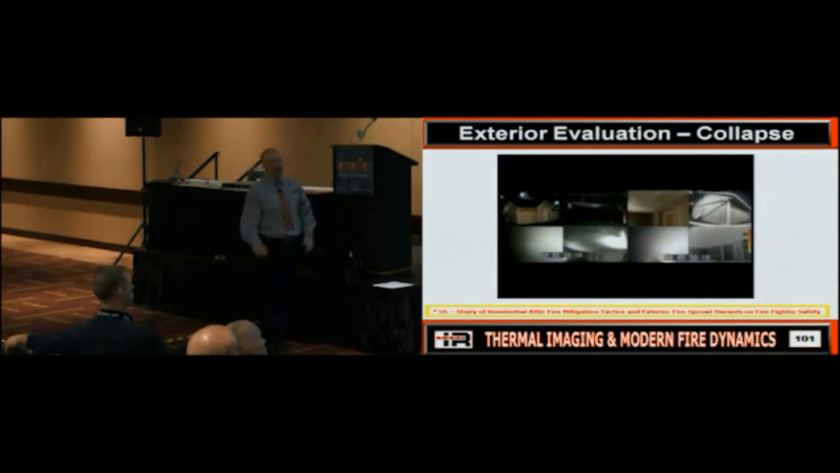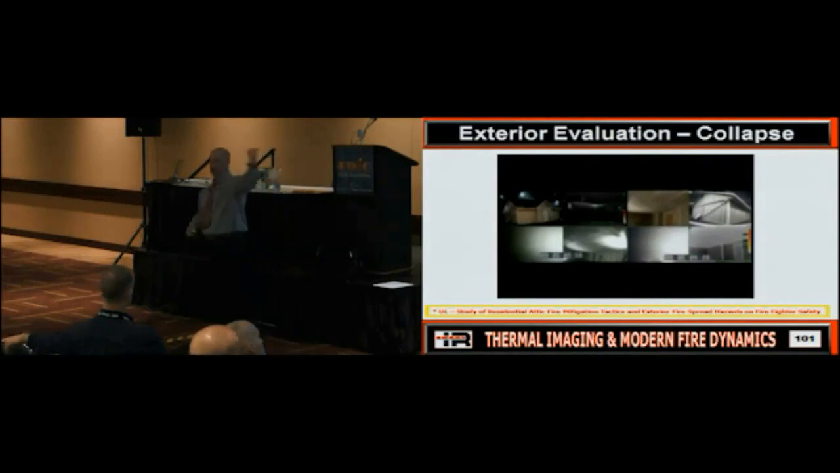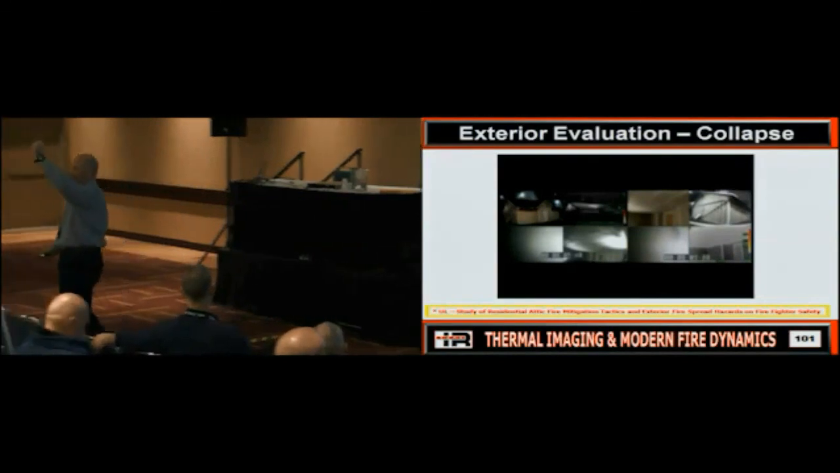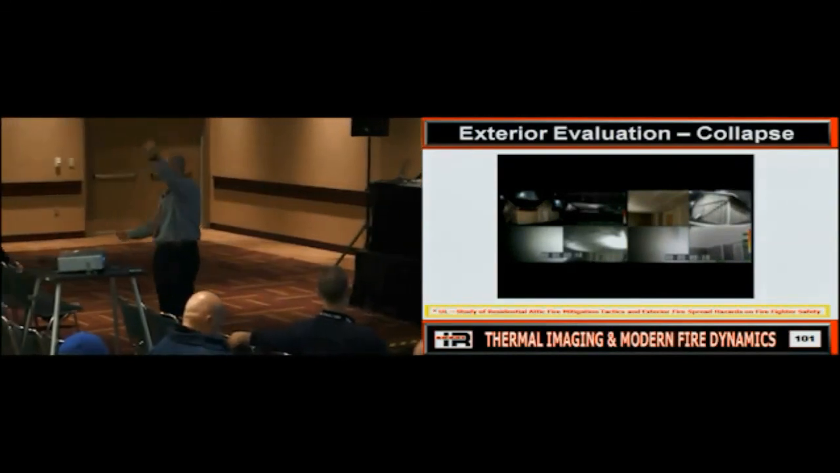You can usually identify attic fires from the exterior, but most of the time you have a lot of trouble identifying them from the interior. So does everybody see the difference? That's why I started this process from where? The outside. Does everybody see? Because I get guys on an attic fire that want to run right in and start looking. What are they seeing? Nothing.